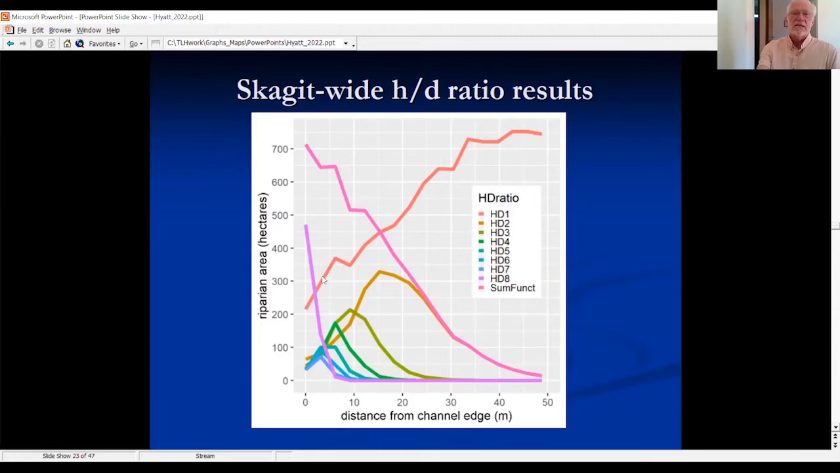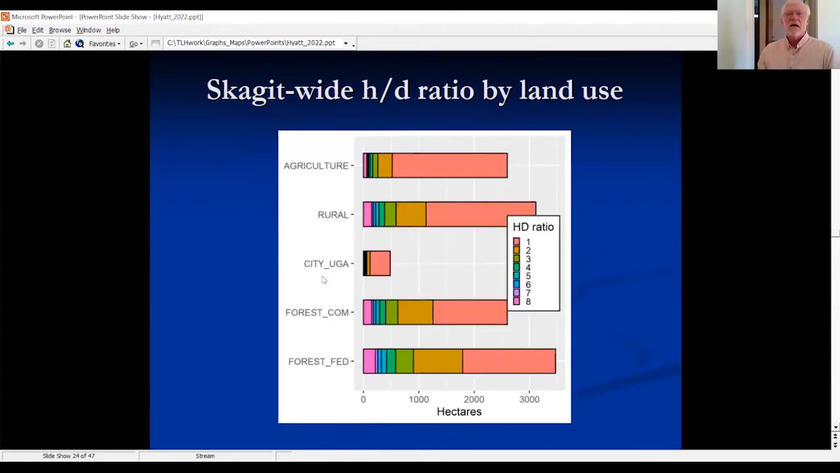Looked at the exact same data according to land use, what you see is that in the agricultural and the rural residential zone, and these two zones look really similar when you're driving through them.